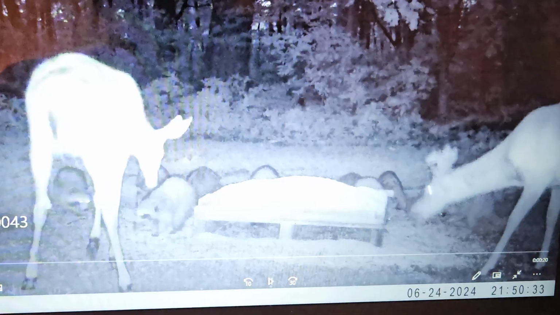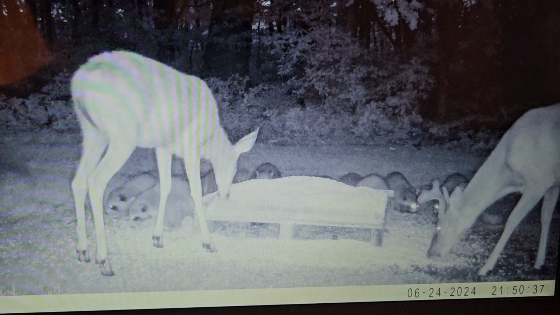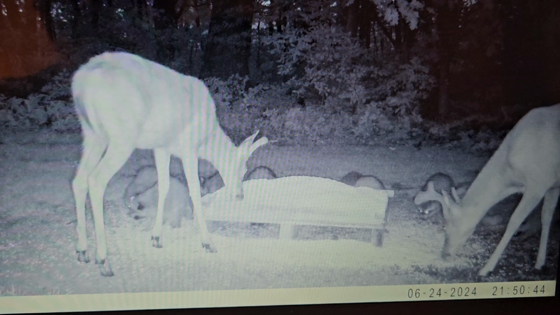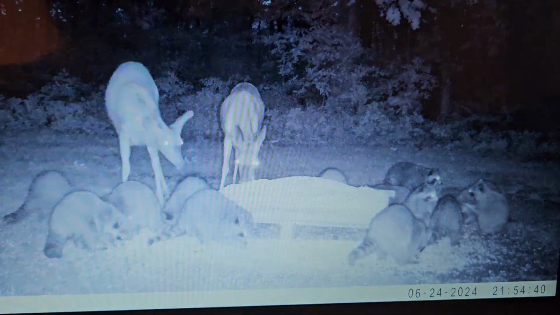Couple there. This buck here has got a wide rack. He just don't got no time length right now. Maybe next year he'll turn up to be a really nice buck. He'll be back. I want to get through this. It's a long video.